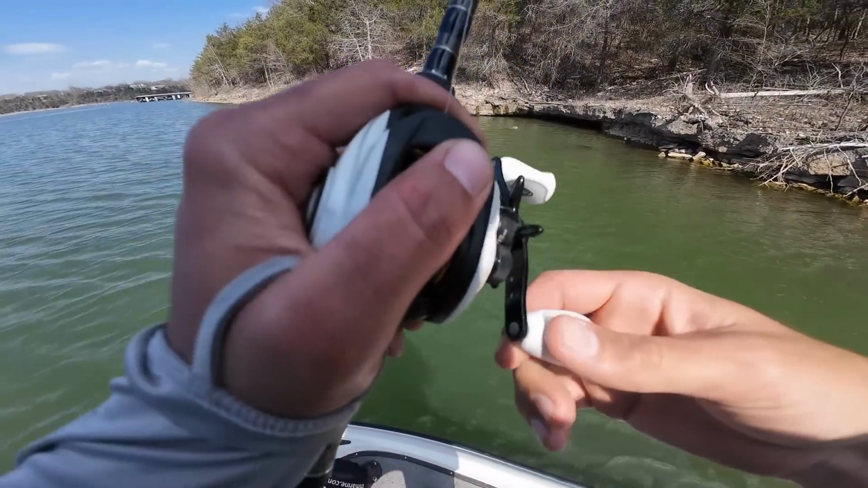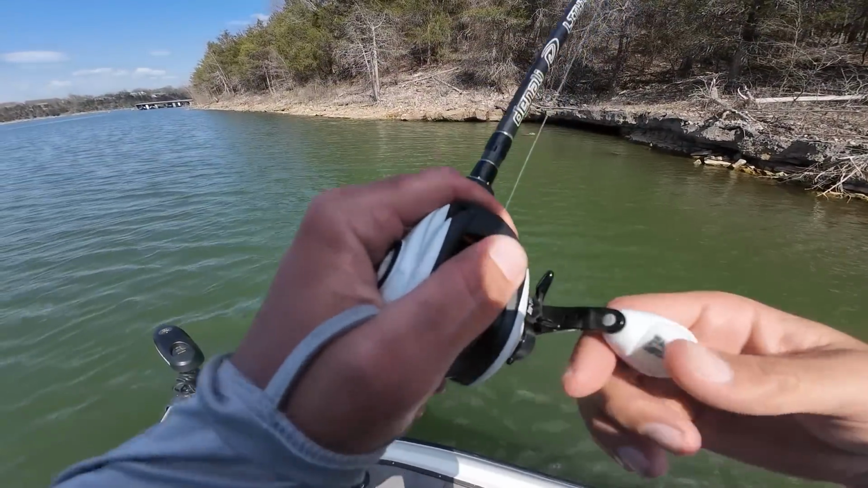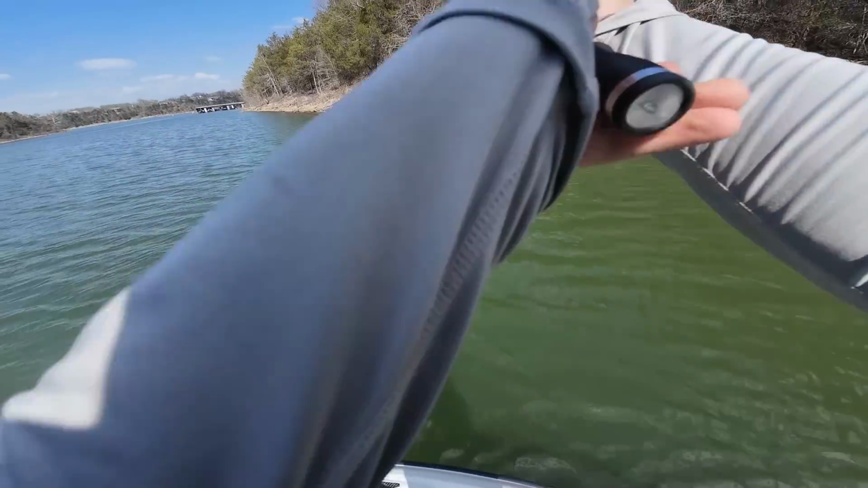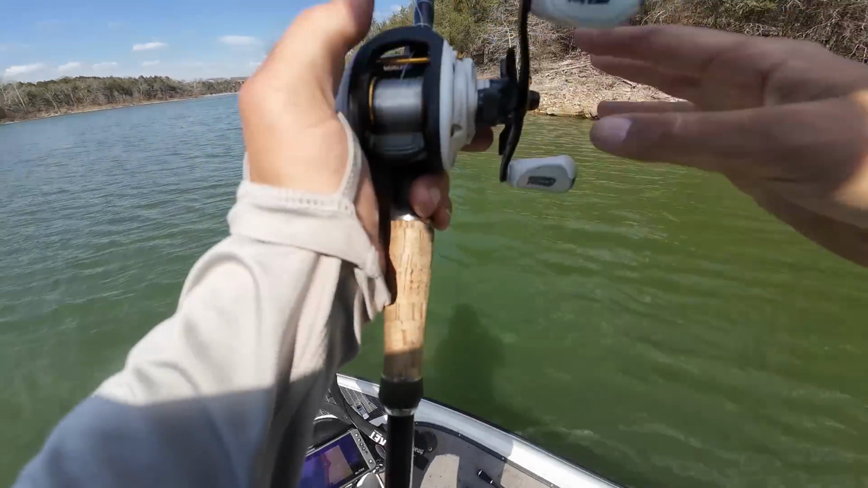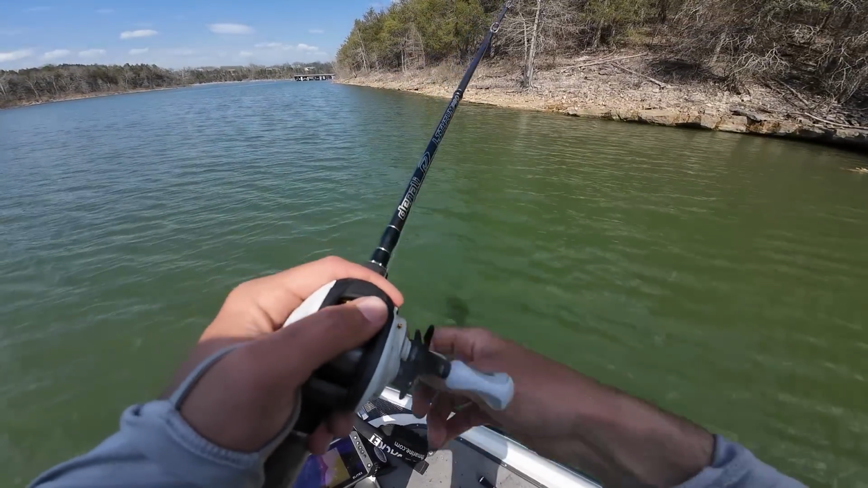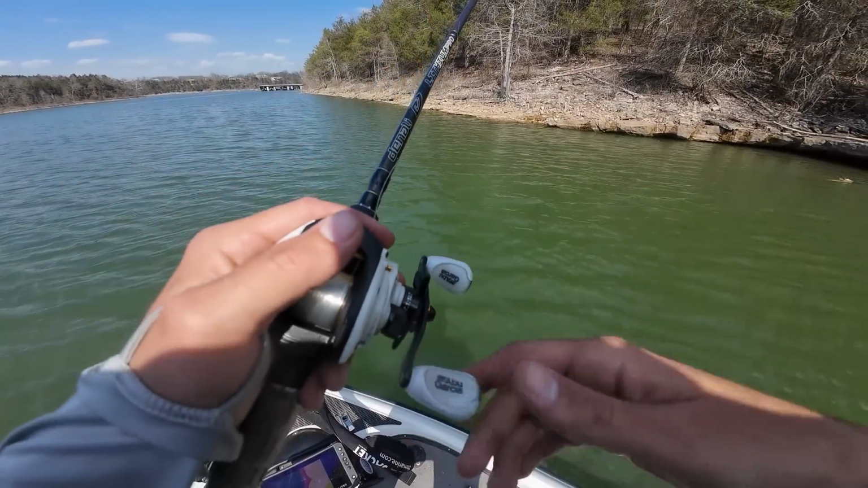So I still haven't really fully got dialed in on exactly what I should be doing in terms of where I should be fishing, but at least we're getting bit pretty consistently here. I've only been doing this for like an hour and a half-ish and have 4 bites so far. Got 3 in the boat, so pretty solid so far.